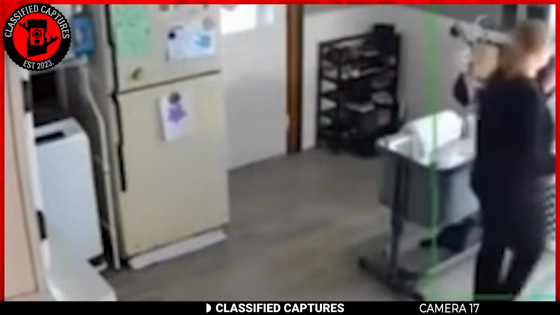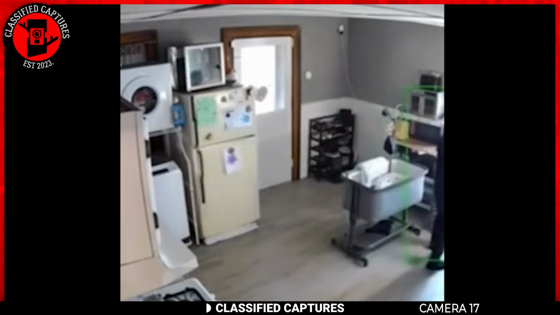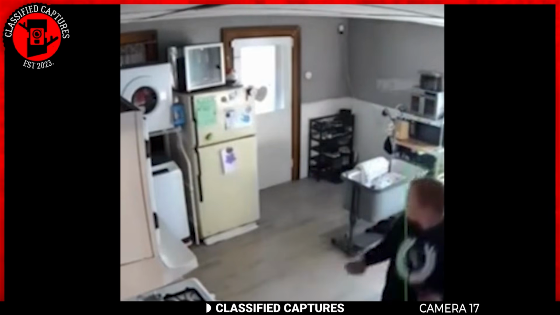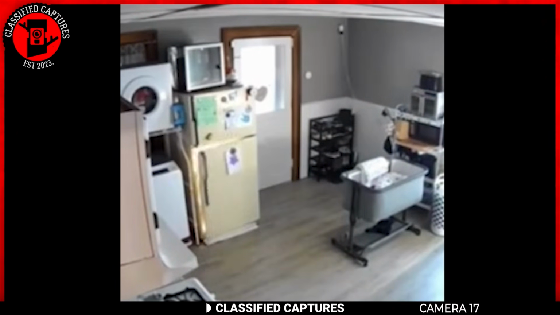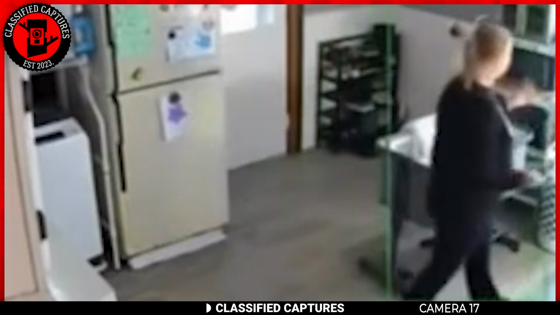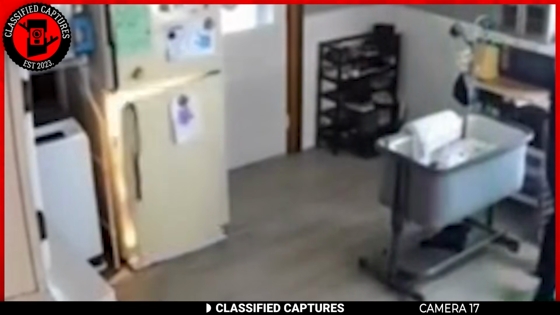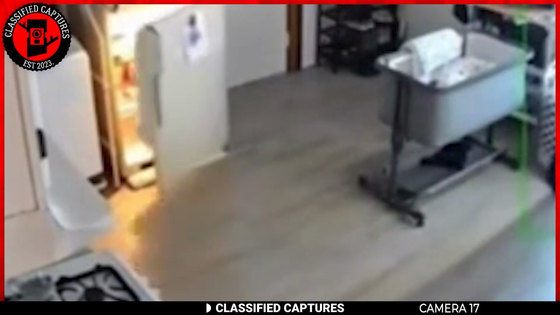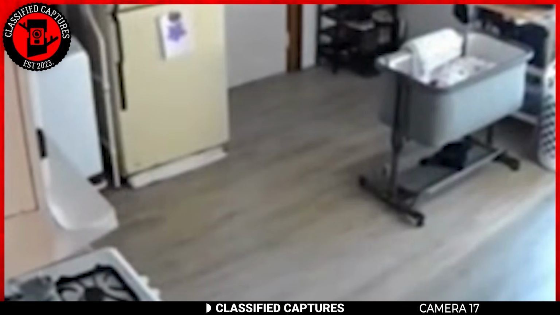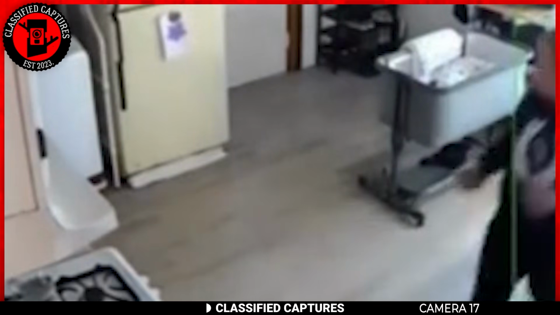Next, we've got this footage from a home security camera set up in the kitchen. In the clip, a woman is busy doing something when out of nowhere, the lower compartment of the fridge starts to open and close on its own. The woman, visibly startled, turns around to face the fridge and her reaction is priceless.